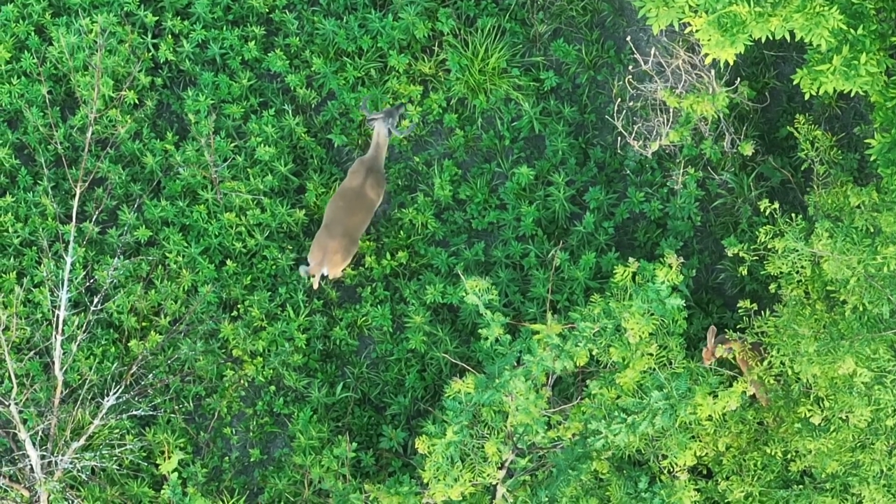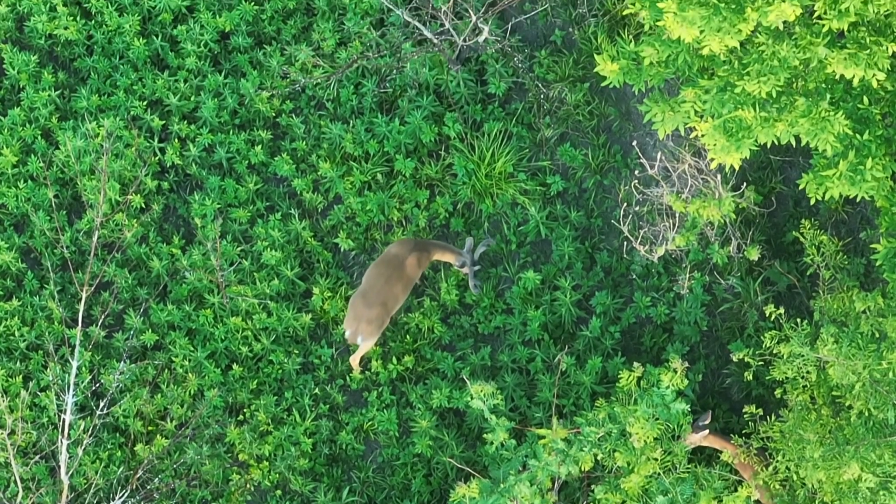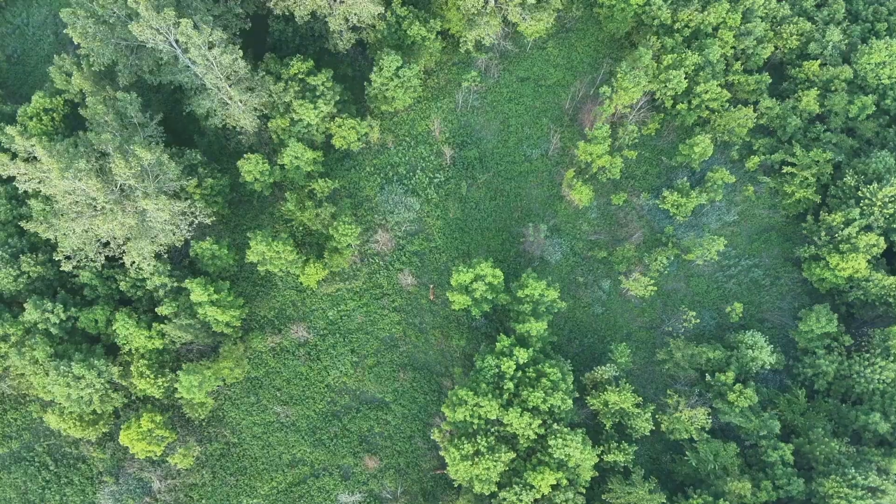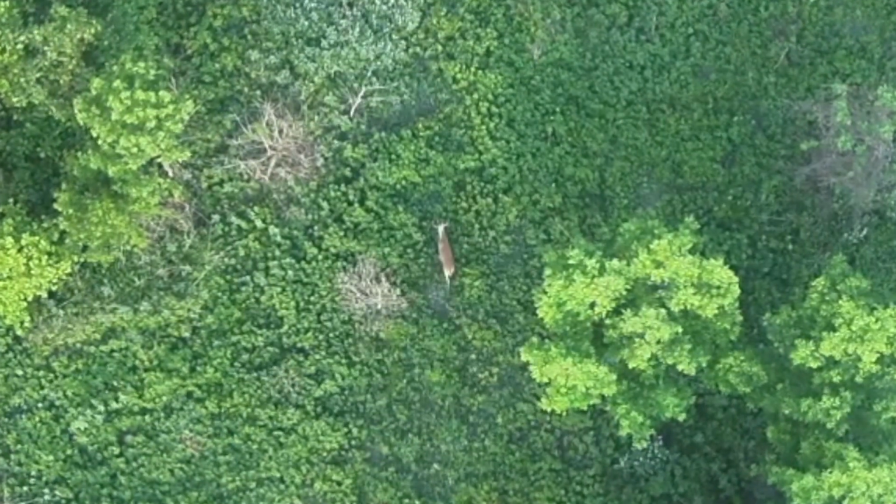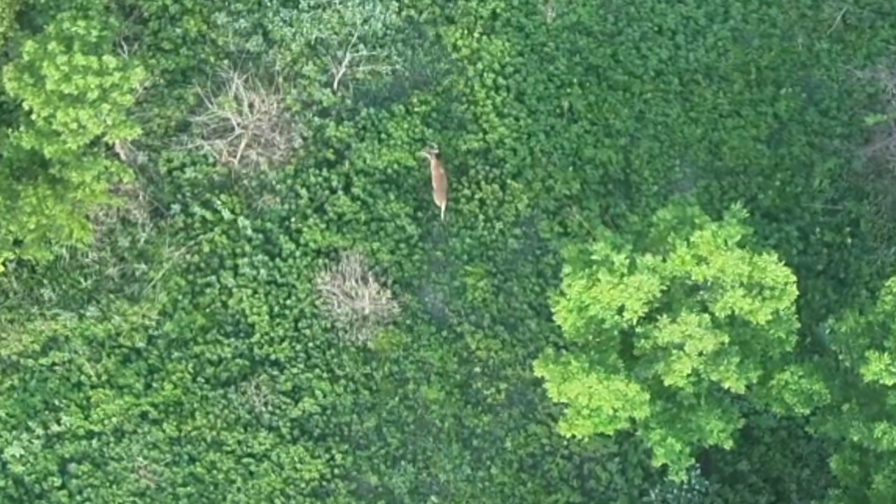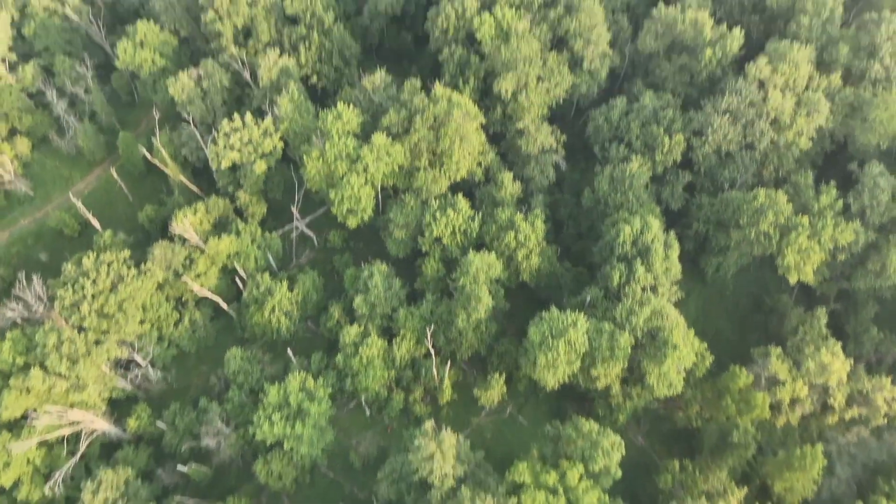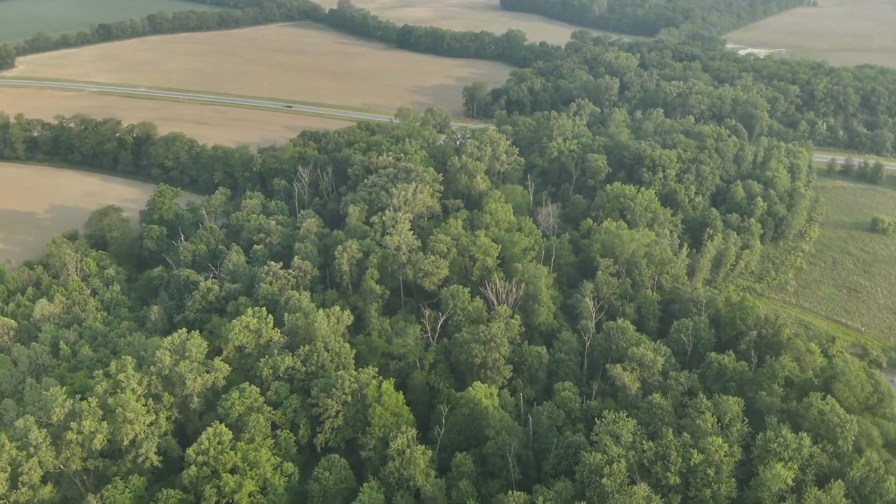I think this is in the group from a previous video. This is that kind of medium brown deer that was hanging out with that gray deer from, I think, the Bucks in the Row video, and we are just kind of keeping an eye on this group. But as they walk through here, they're cautious going into the timber or the trees.